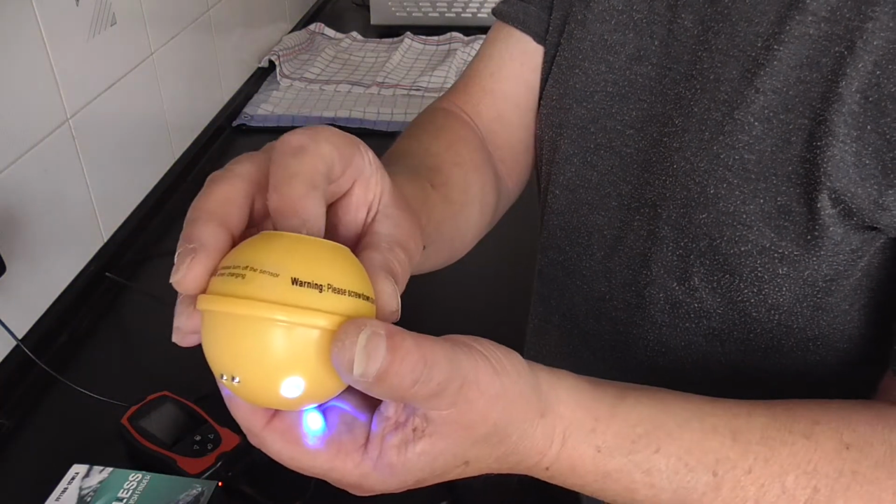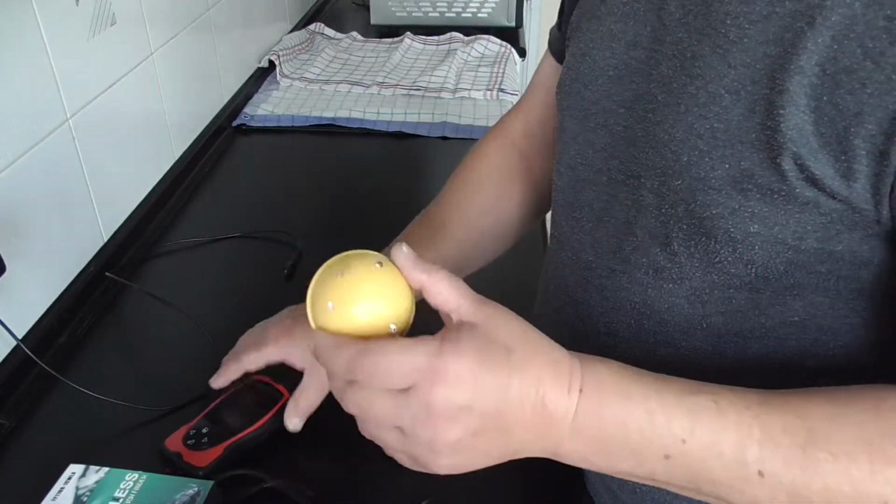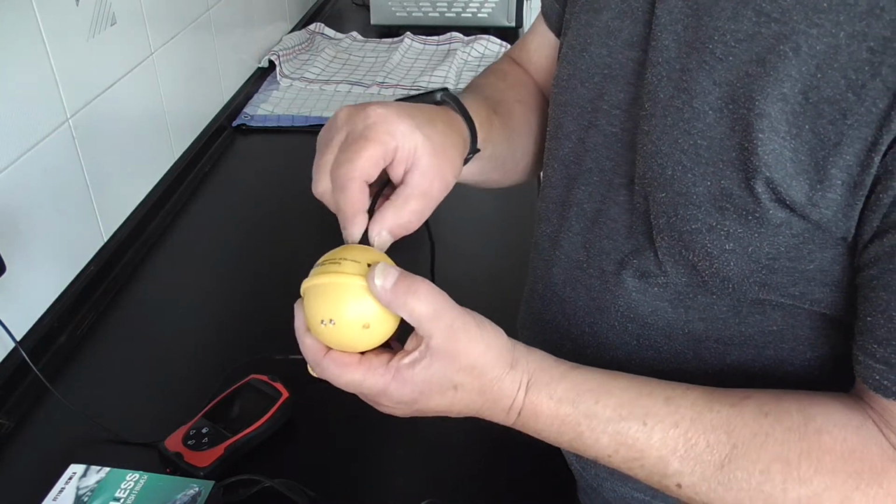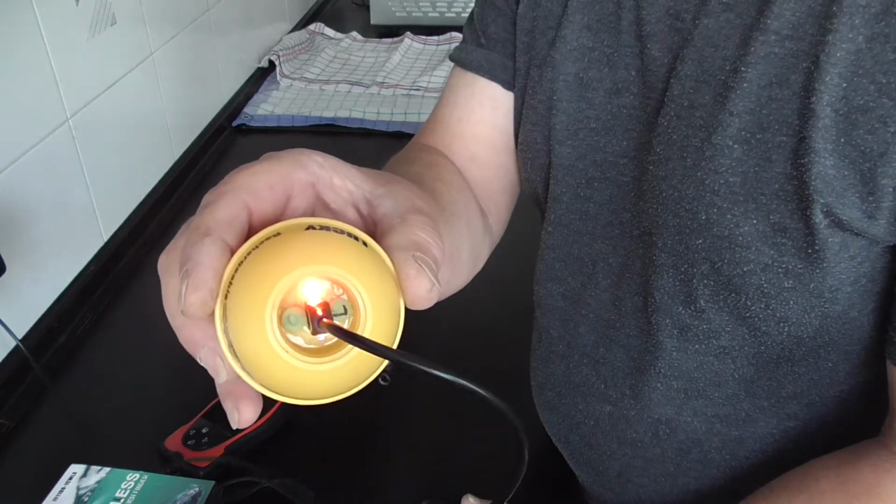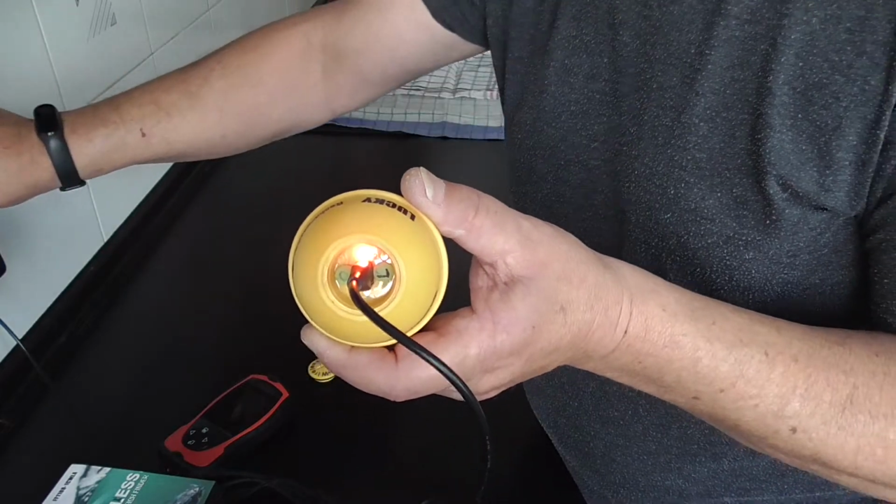Now it's the same thing with your main unit, which is this one. How do you know if it's fully charged up? Well, it's quite common sense. That's on and the light's on. You see the light on there? Once it's fully charged, the light goes off.